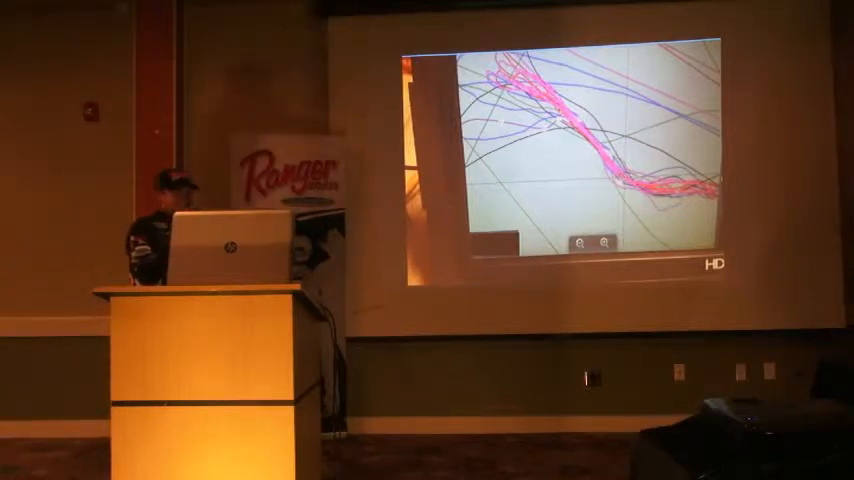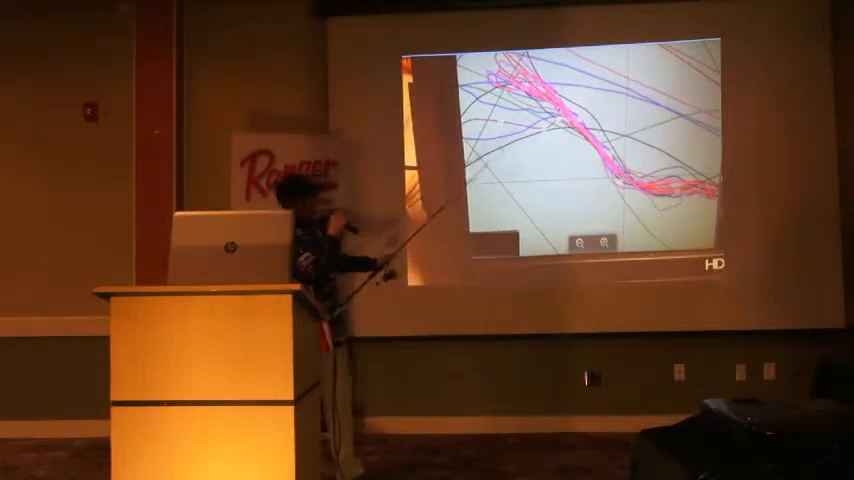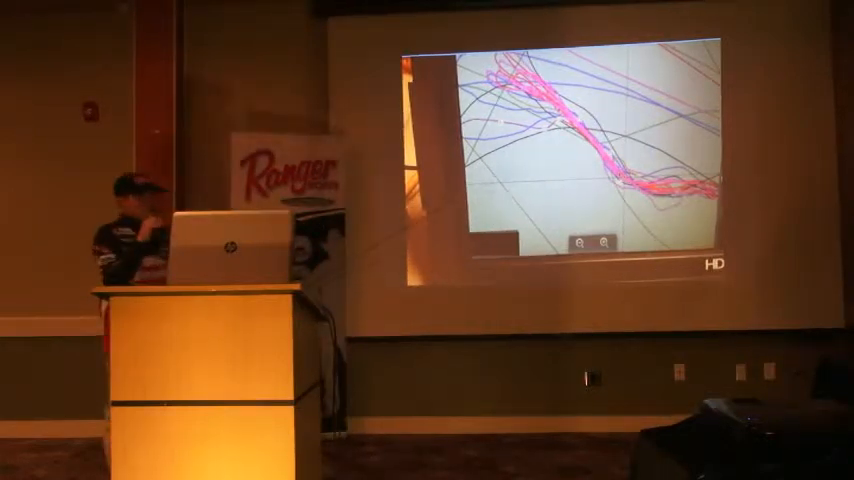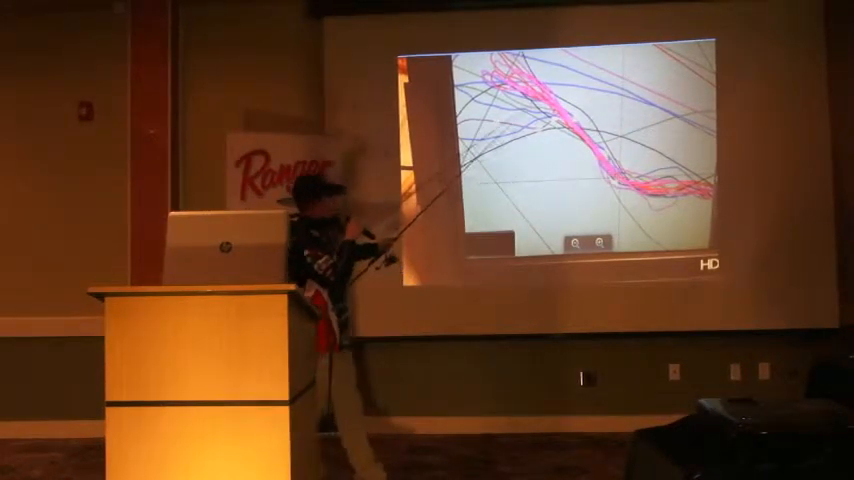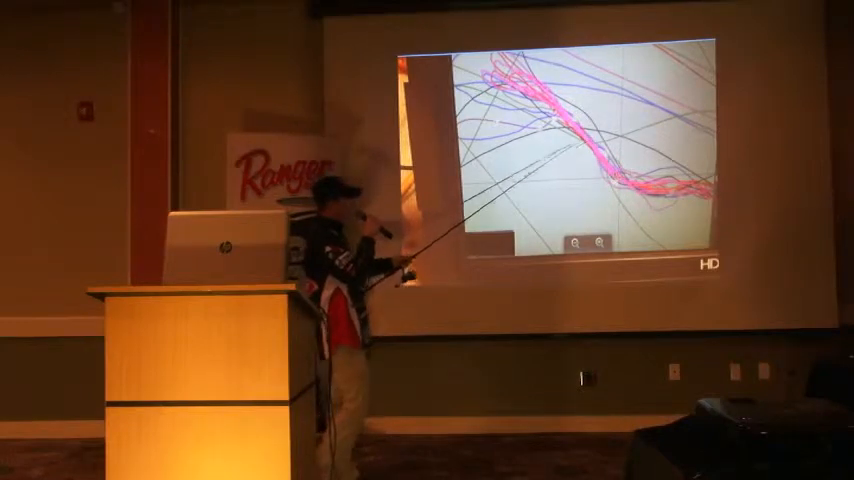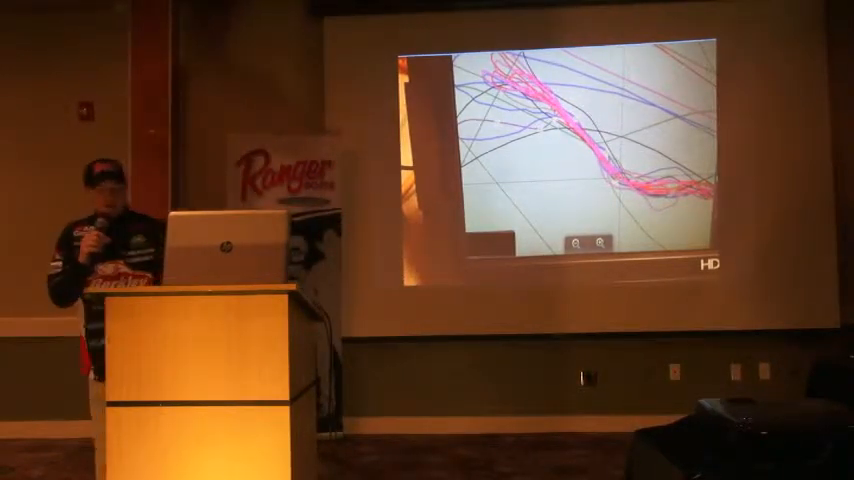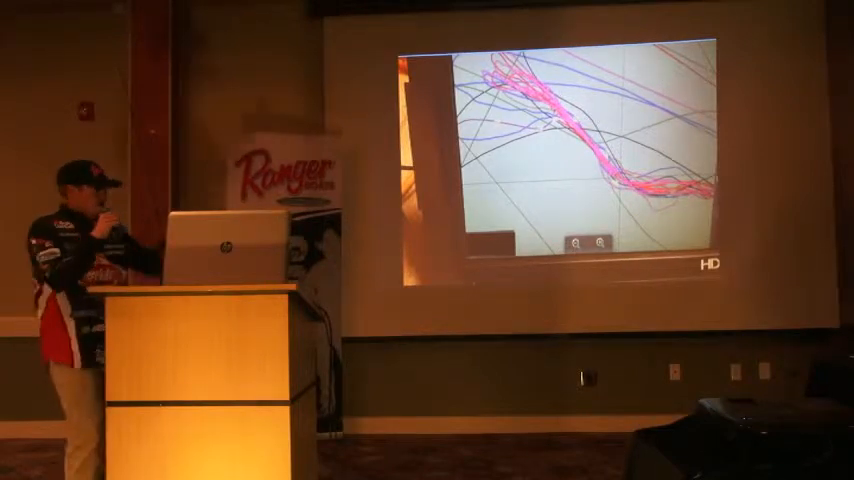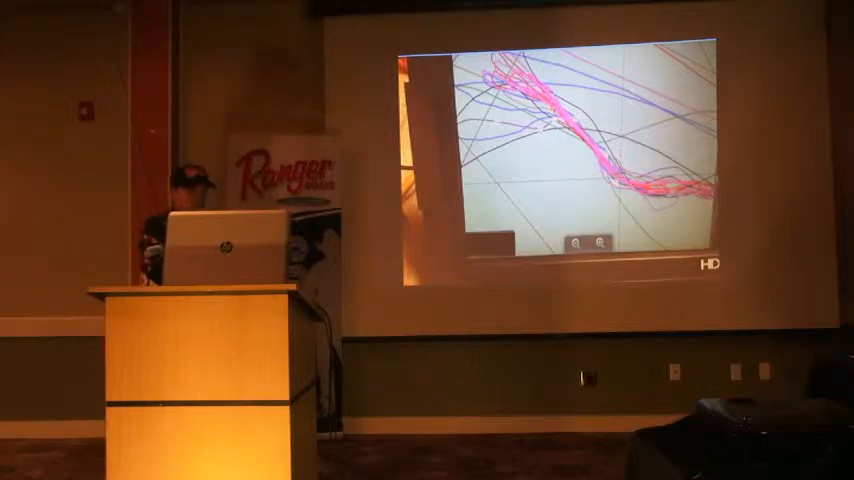Instead of looking at contour lines on my graph or utilizing my electronics, this is only a 20-foot area here, so wide are these trails, but it's a lot easier for me to see that trail when I'm standing in the back of my boat, looking forward at my electronics, seeing that big bright path to understand where I need to turn left, where I need to turn right, instead of trying to look at those contour lines and go back to my rods.